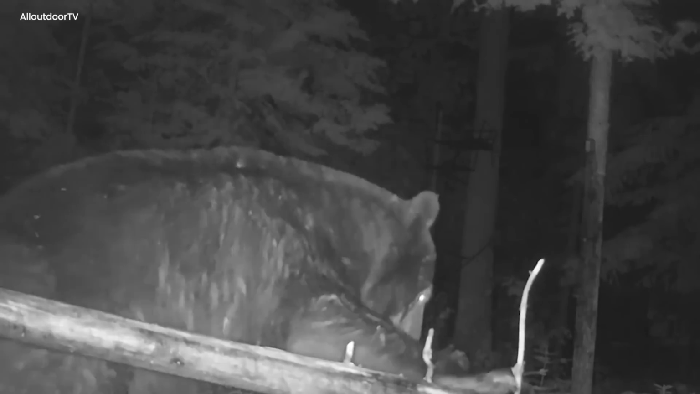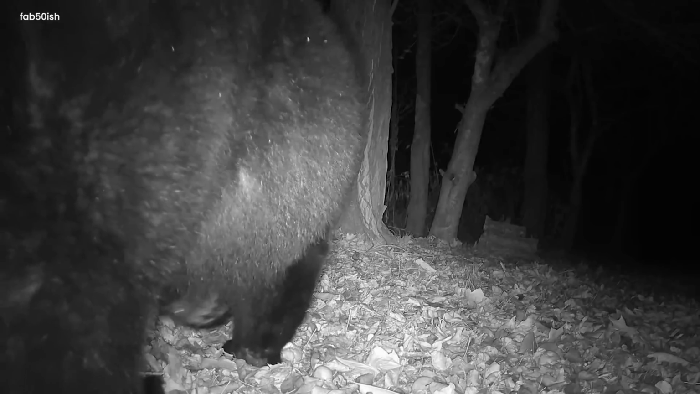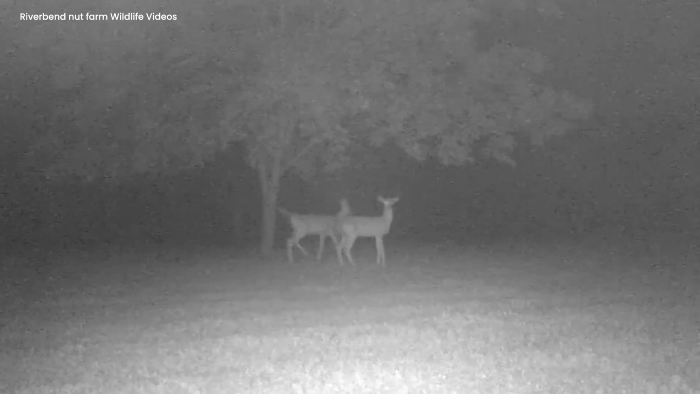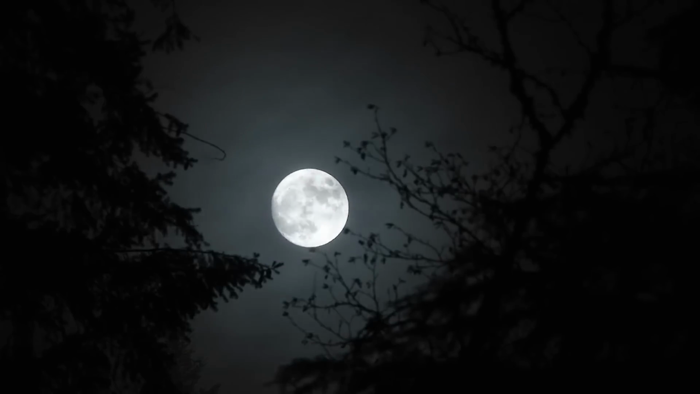The video captured a special moment, showing the bear's wild beauty and the magical feeling of the dark forest. The video reminded us of old stories about nature, where creatures roamed around freely under the shining moon, and the secrets of the night unfolded in a dance of shadows and moonlight.